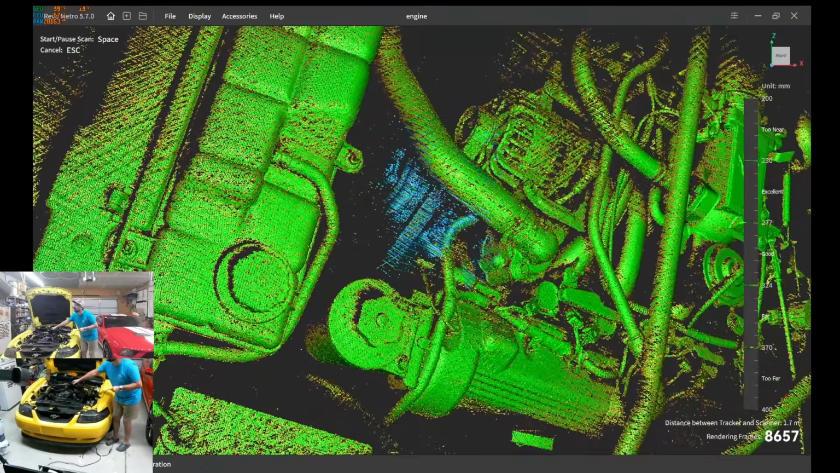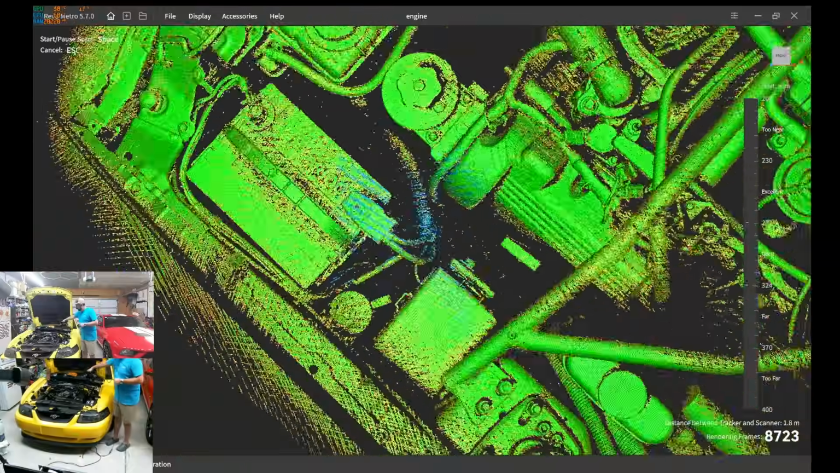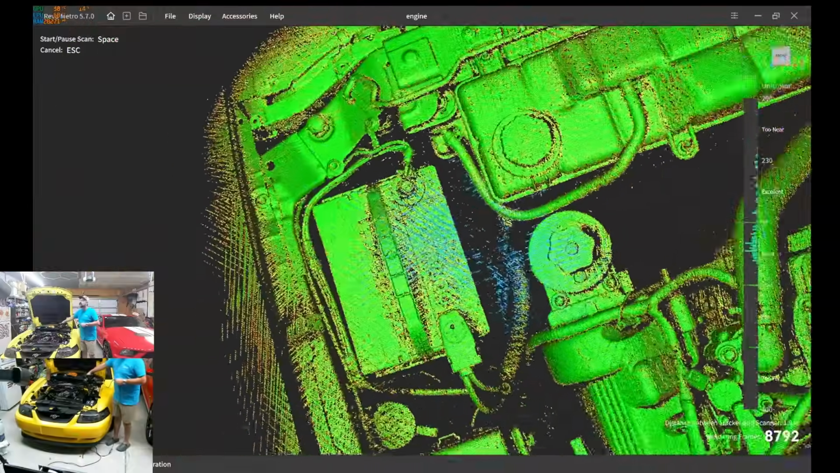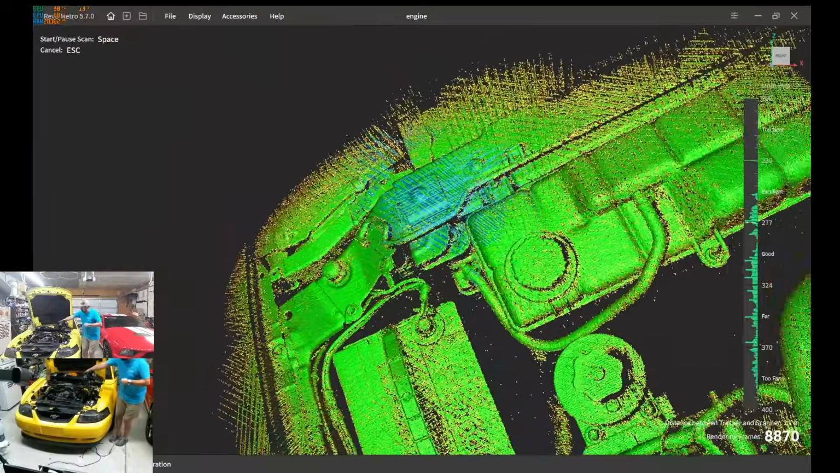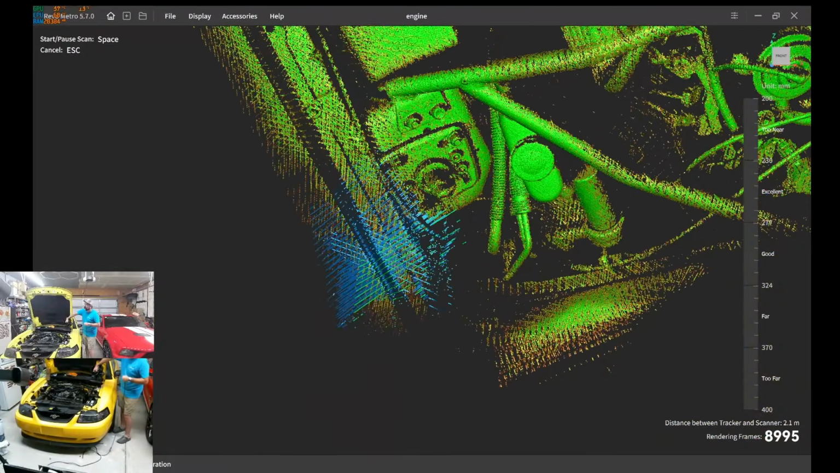Get some of that drive system. I mean, we can't knock it for tracking right now because it's keeping up just fine.